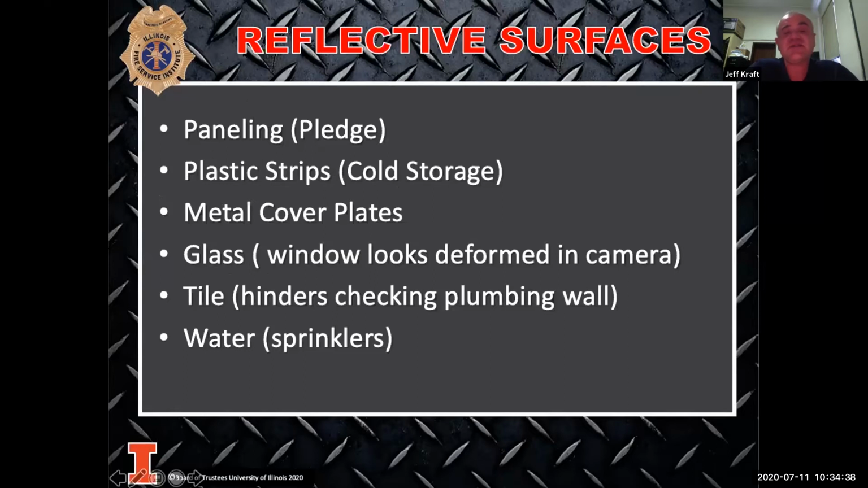Think about the things you're going to see in people's houses that can give you false readings. Paneling. In the Chicagoland area, tons of people still have paneling in basements. When you have paneling, how do you make it look pretty? Well, in the Chicagoland area, everyone's spraying Pledge all over it to make it shiny and nice. That can give you a false reading, like a mirror in a basement. It can make you believe that the fire is in that area, even though you're just getting a mirror image. So don't always assume that what you're seeing is what it's going to be.